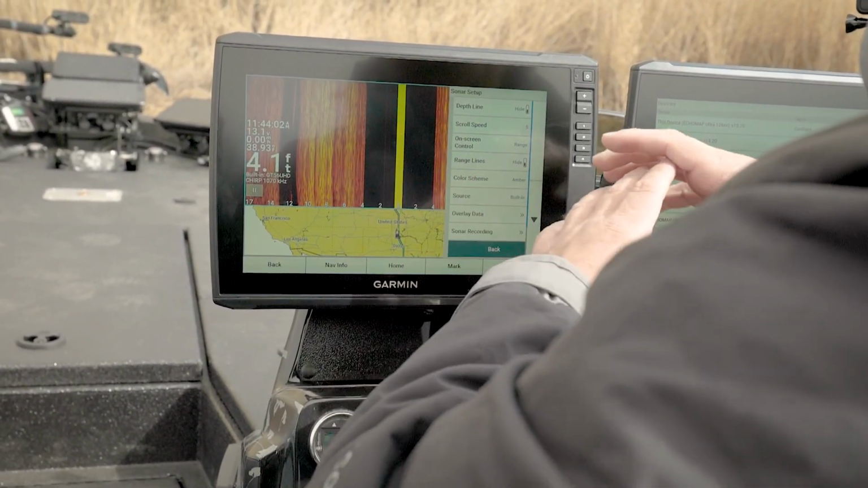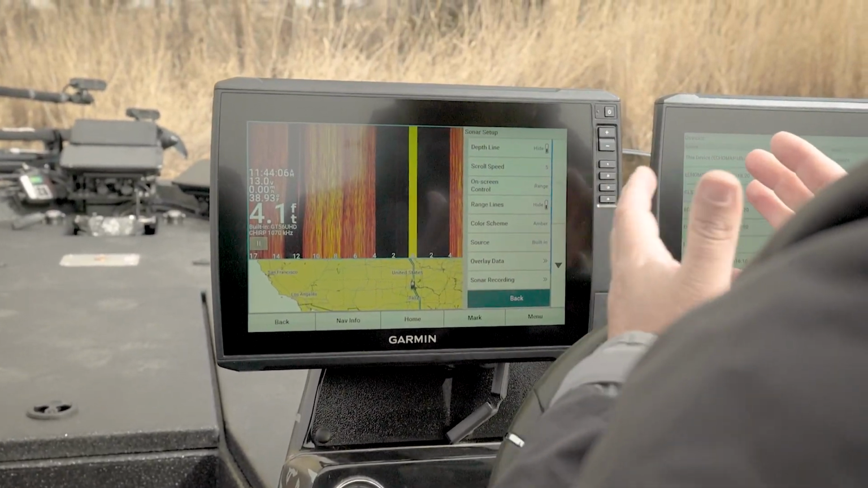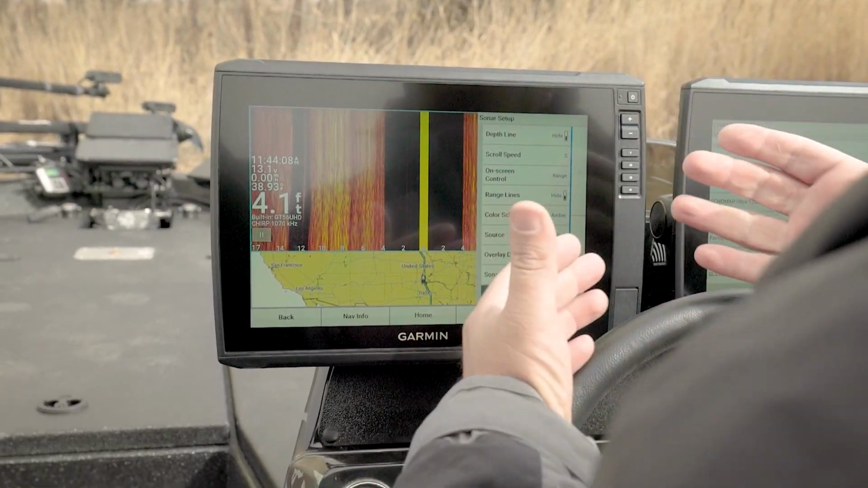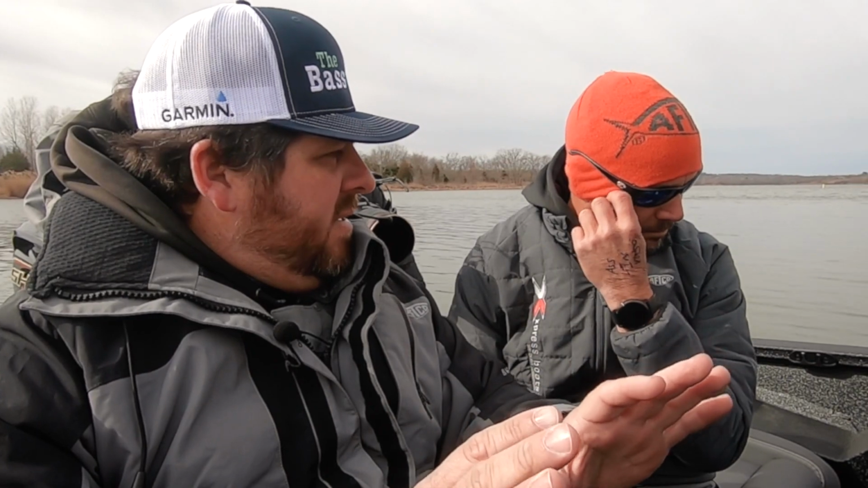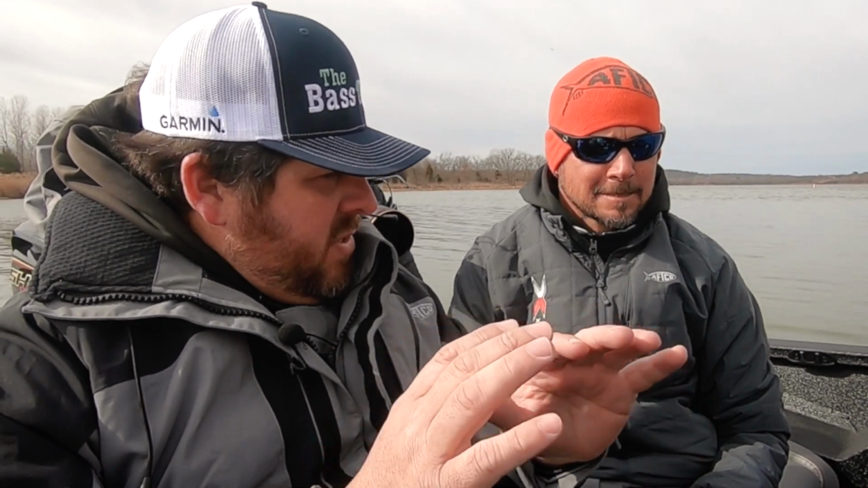Again, getting into the menus, we can dive crazy deep. There's a lot of personal preference setup. The thing that I would tell people is don't be afraid to touch the buttons, especially when you first go out, because you can do a factory default and put everything back. If you think you got it so screwed up, just go out there and touch the buttons.